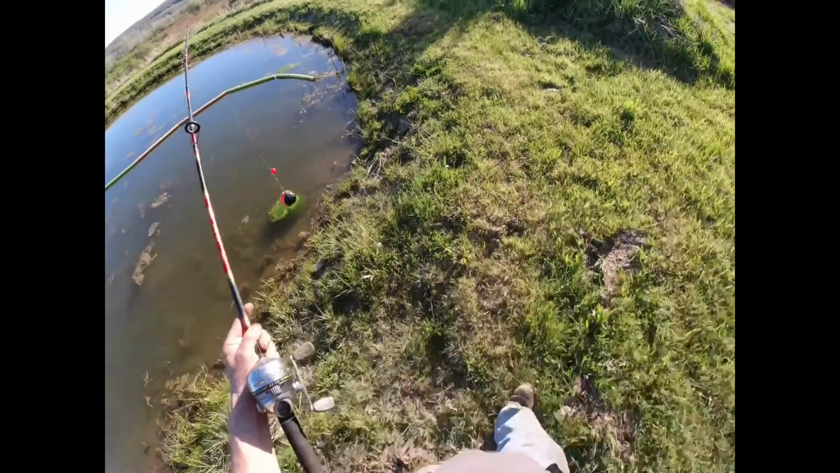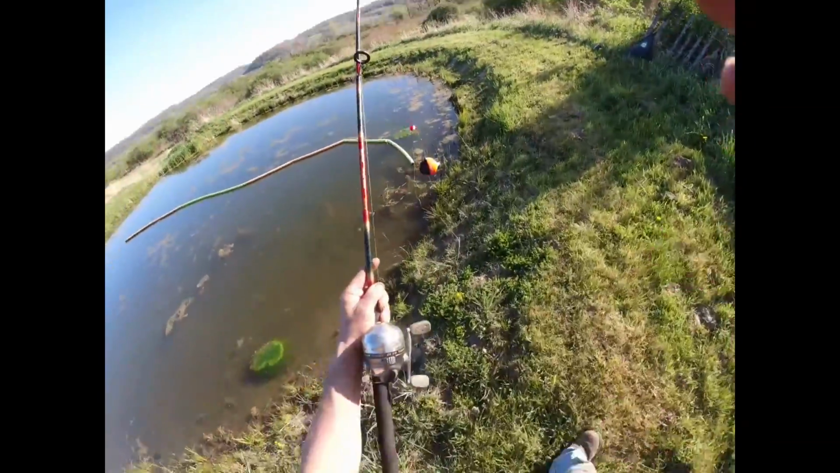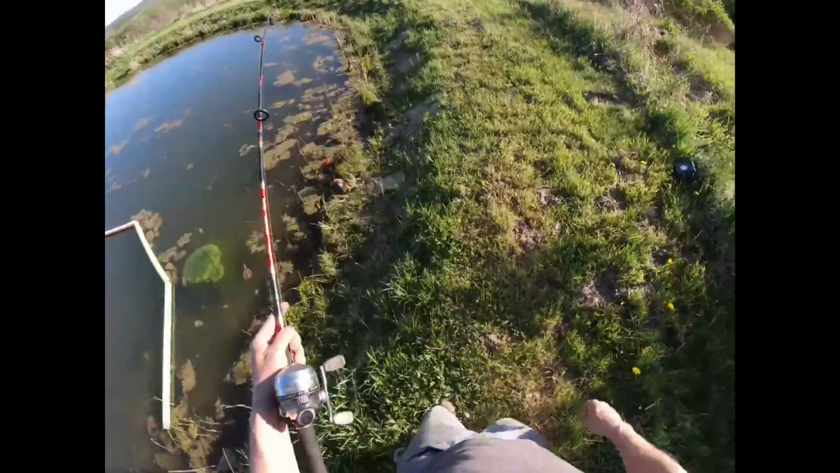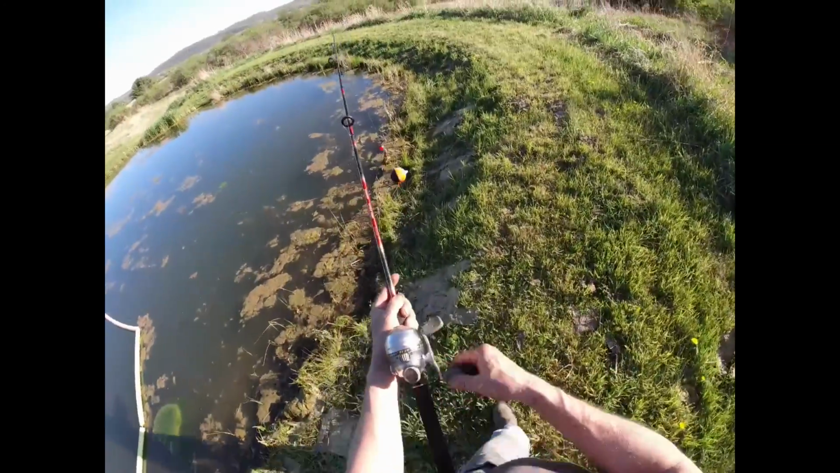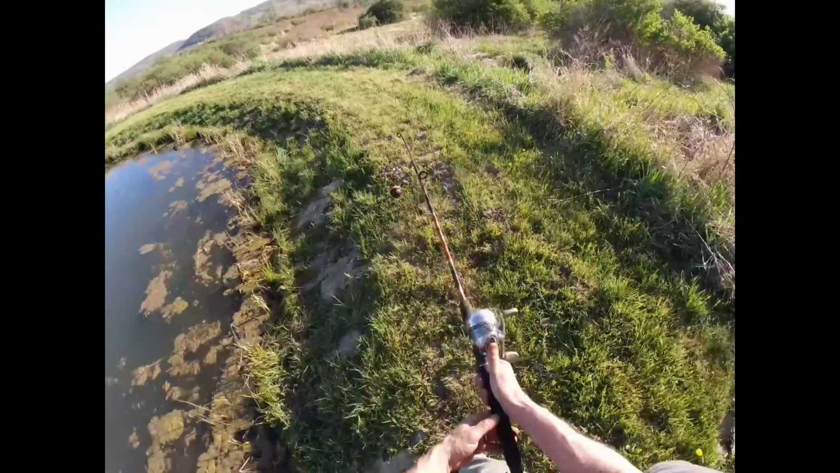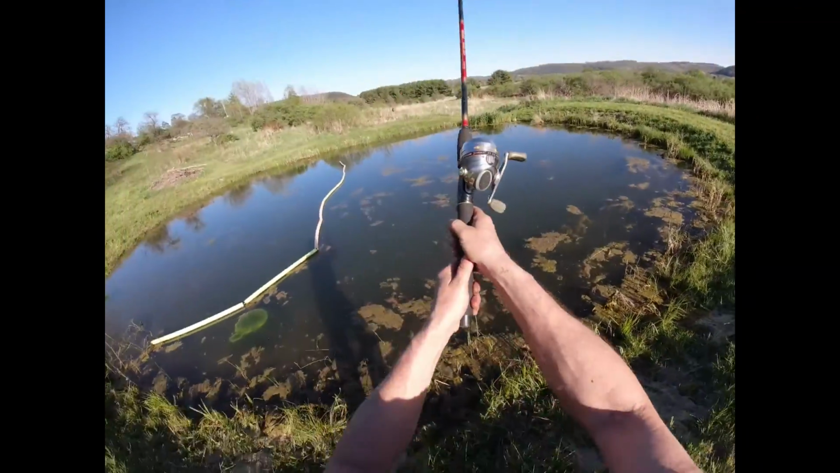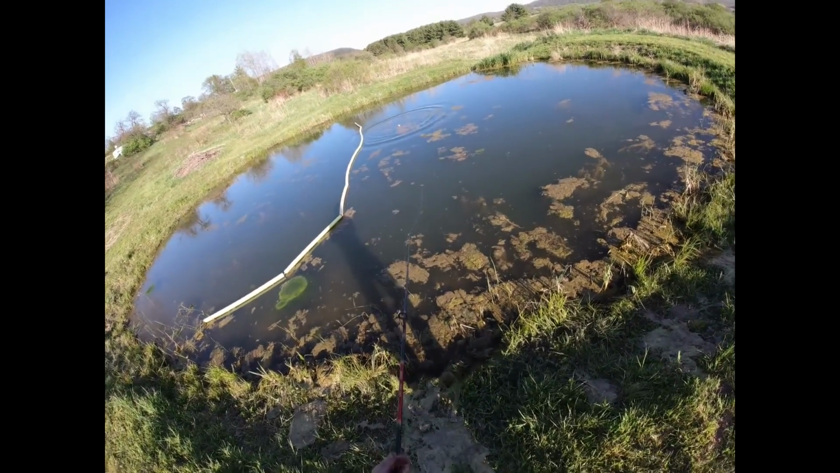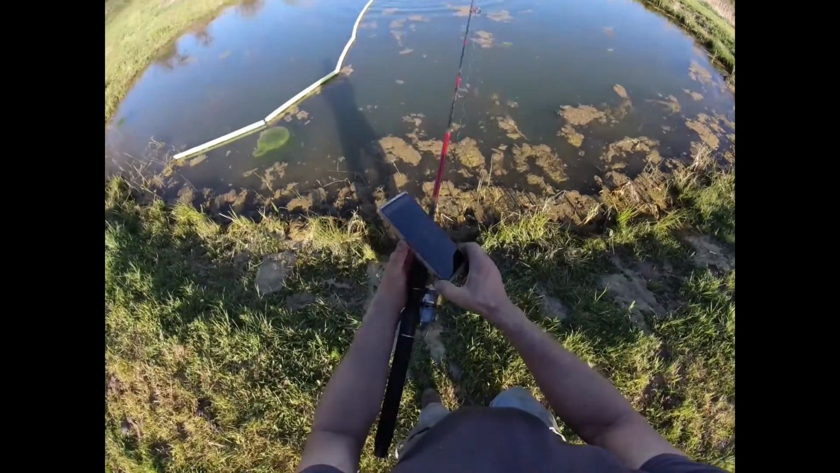And we're going to try this again. Now, as you can see, I got it on the end of a fishing reel. We cast that sucker across the pond. And we're going to go from there. Alrighty. Let's try it again.